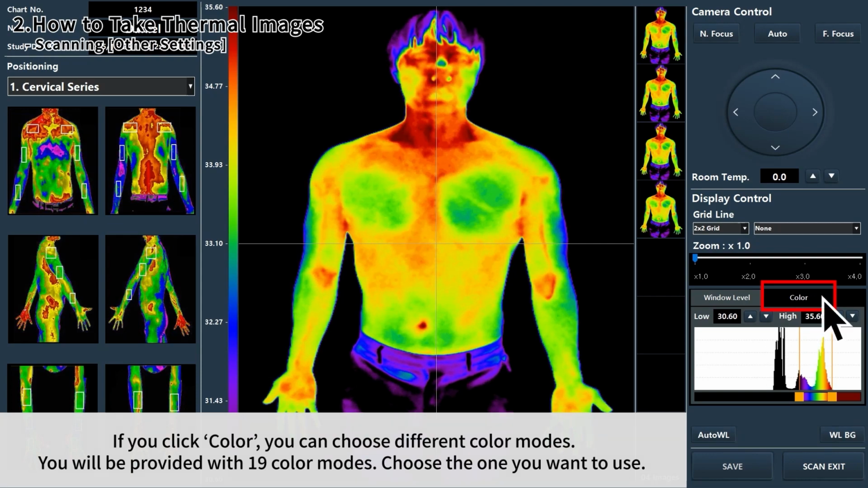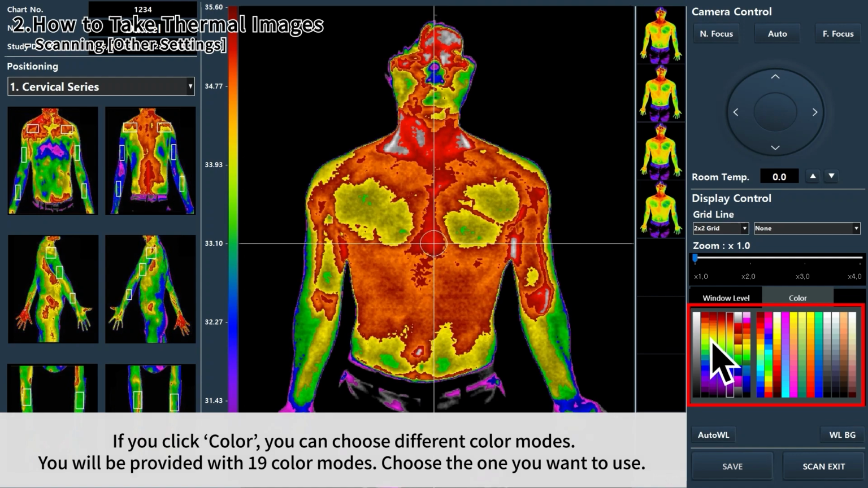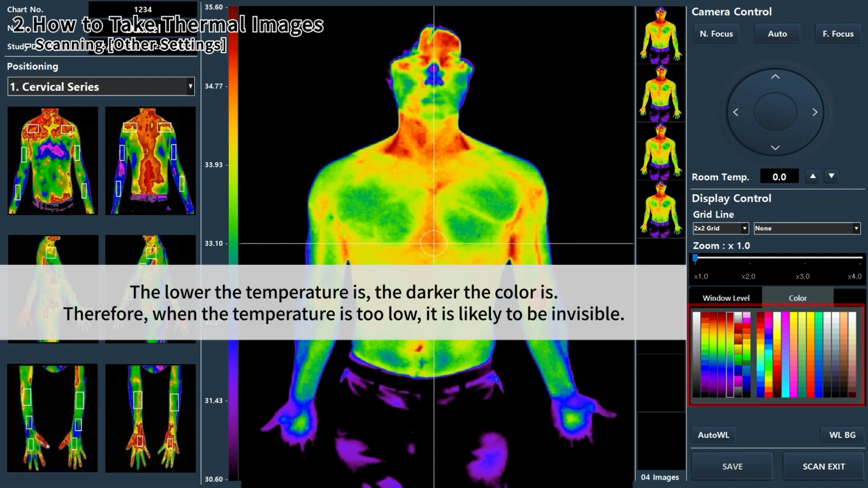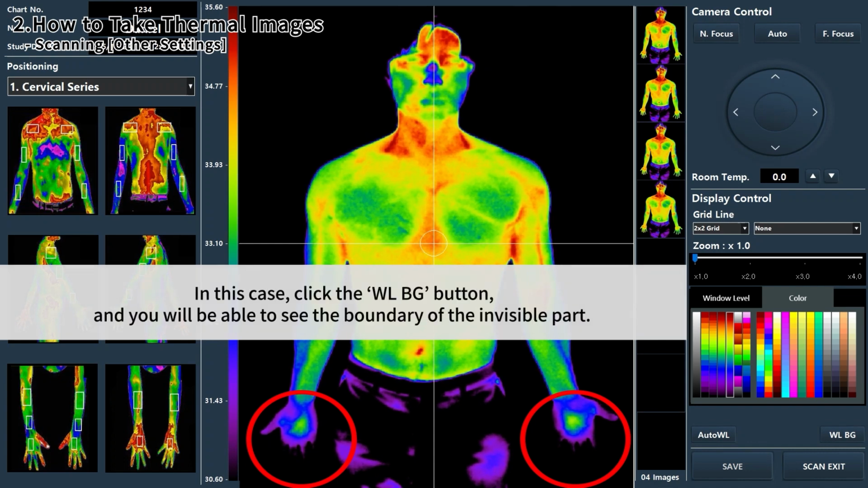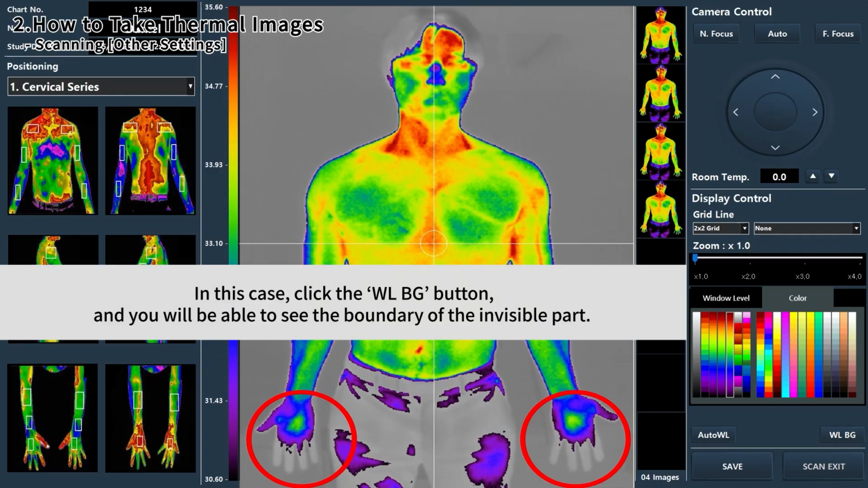If you click Color, you can choose different color modes. You will be provided with 19 color modes. Choose the one you want to use. The lower the temperature is, the darker the color is. Therefore, when the temperature is too low, it is likely to be invisible. In this case, click the WLBG button, and you'll be able to see the boundary of the invisible part.